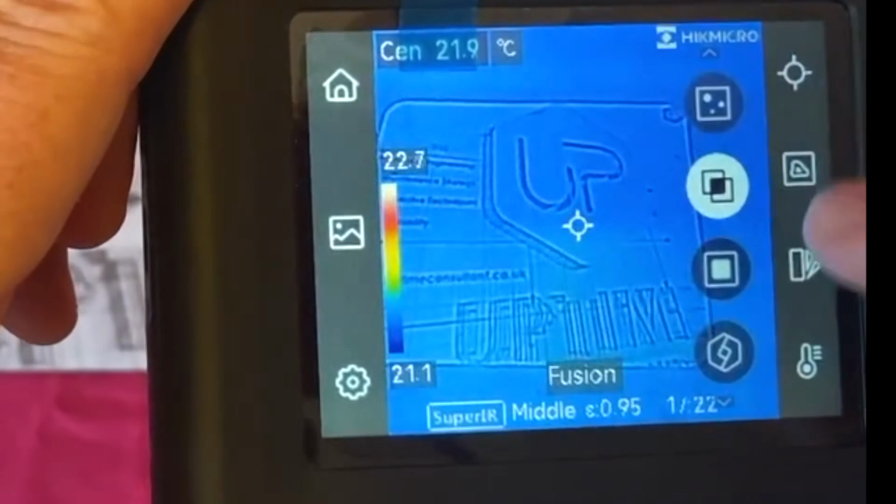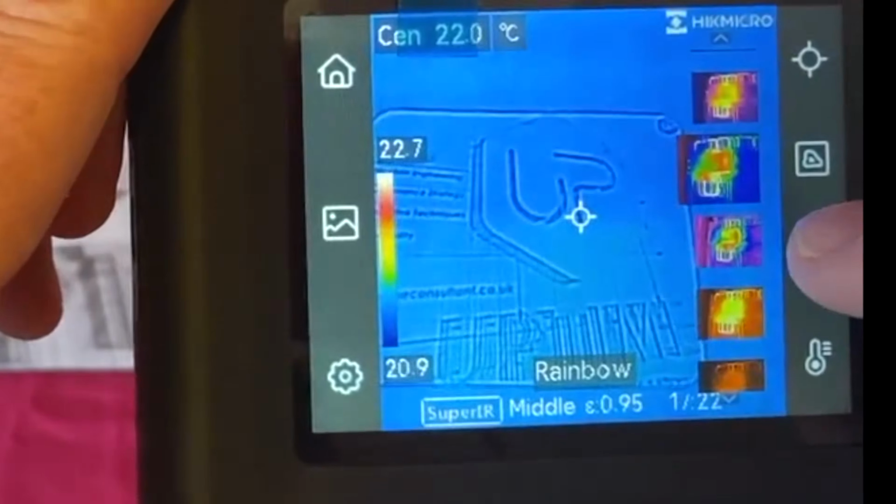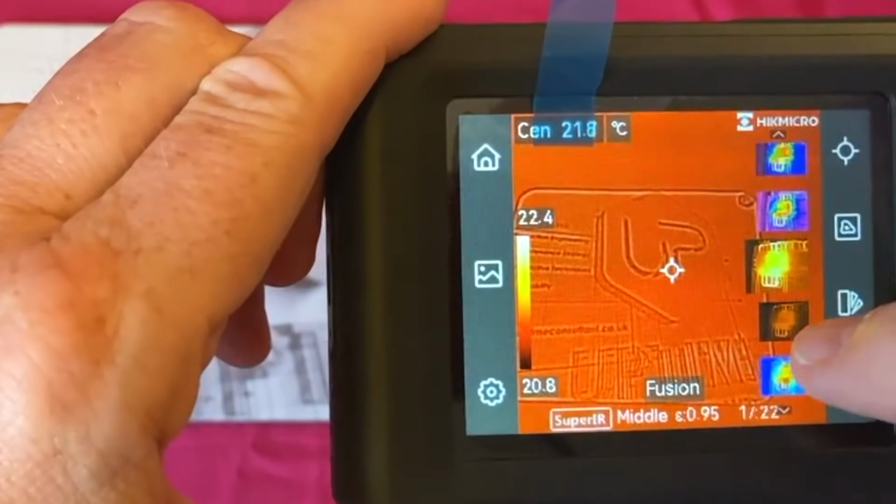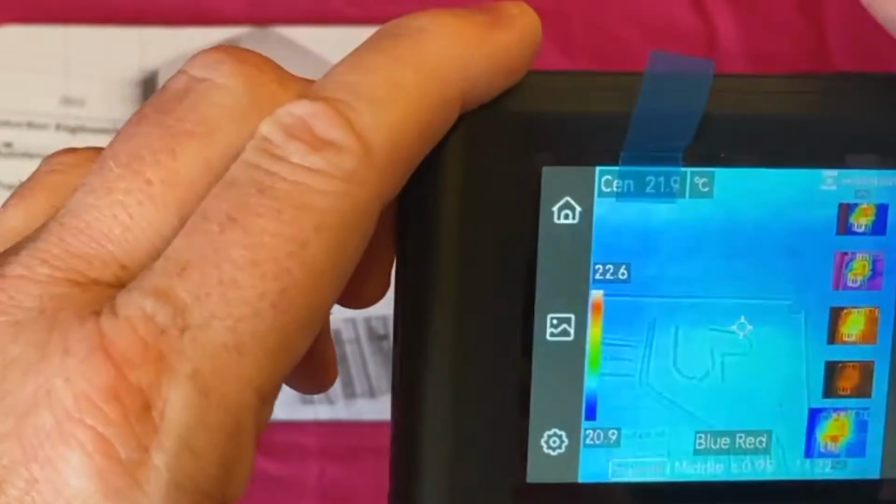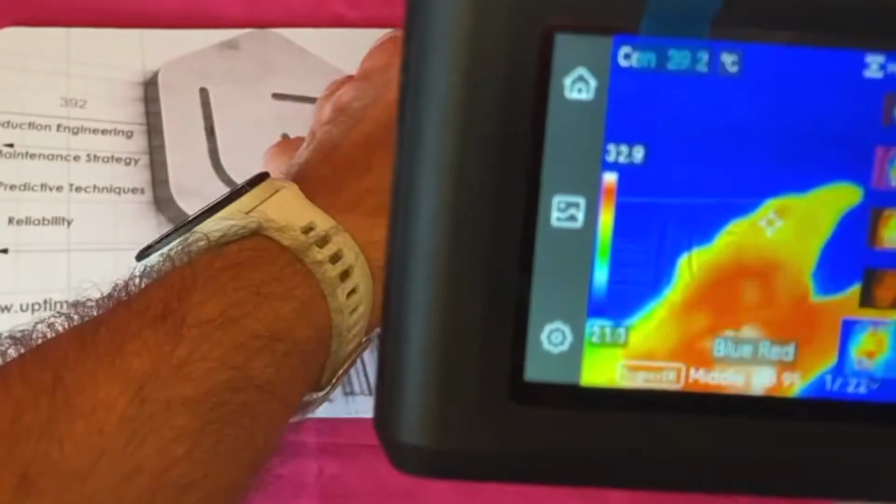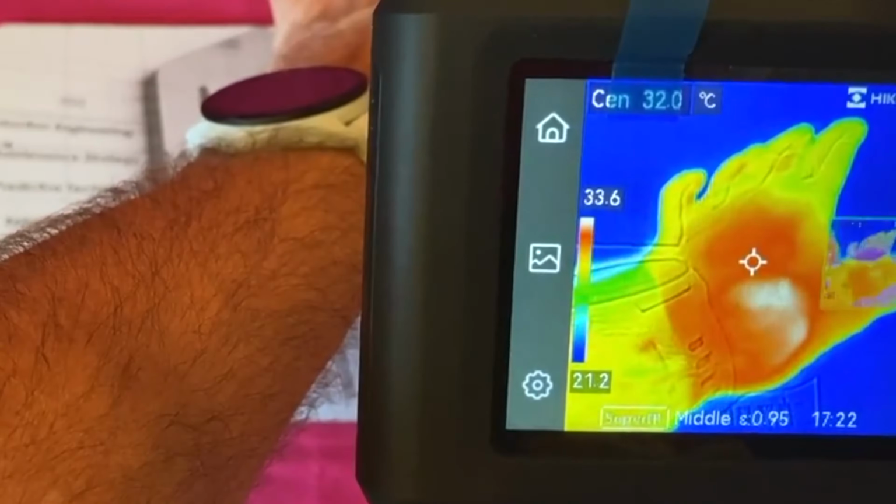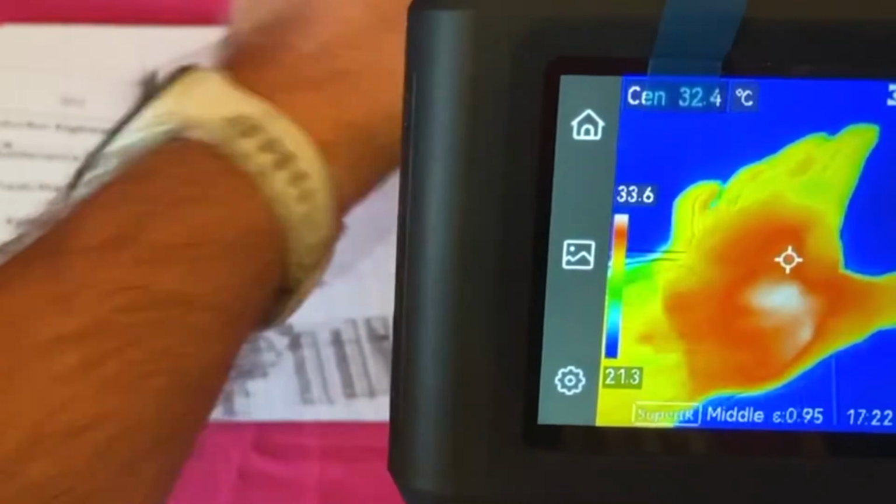We've also got one called rain, which is pretty snazzy. One's called fusion, and one called red hot, and then we've got one that's called blue red, which again is kind of interesting. And what I'll do while I've got my hand now, I'm just going to press capture, and you see it's now captured that image and stored it.